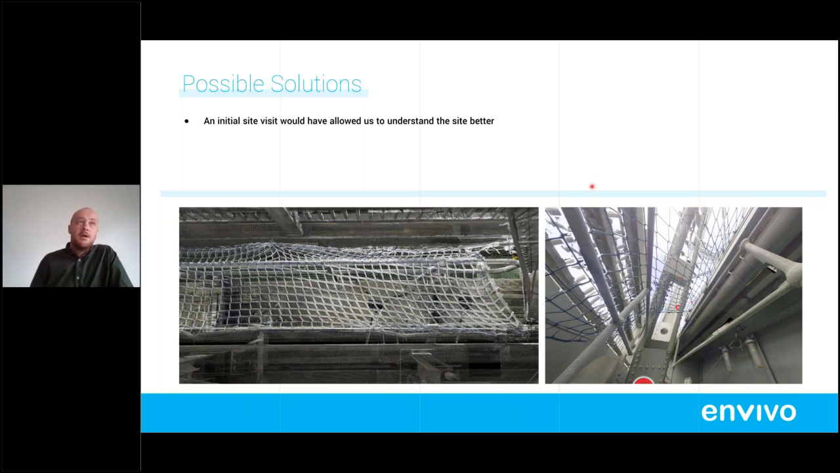So, a couple of solutions to the problems that we faced. An initial site visit would have helped us understand the site a bit better. That being said, since we couldn't remove the netting and scan the way we could have, it couldn't really have resolved anything, but at least we could have started the conversation early. And maybe if we had talked about it on that Friday night, things could have been different and someone could have been there to remove the net.